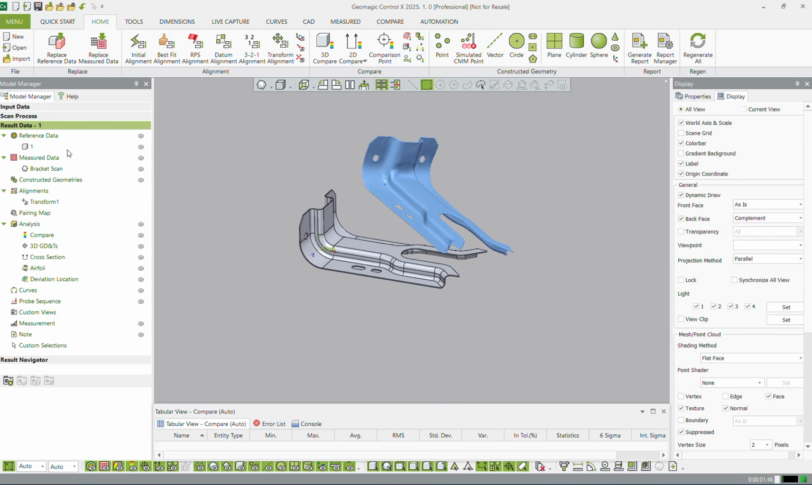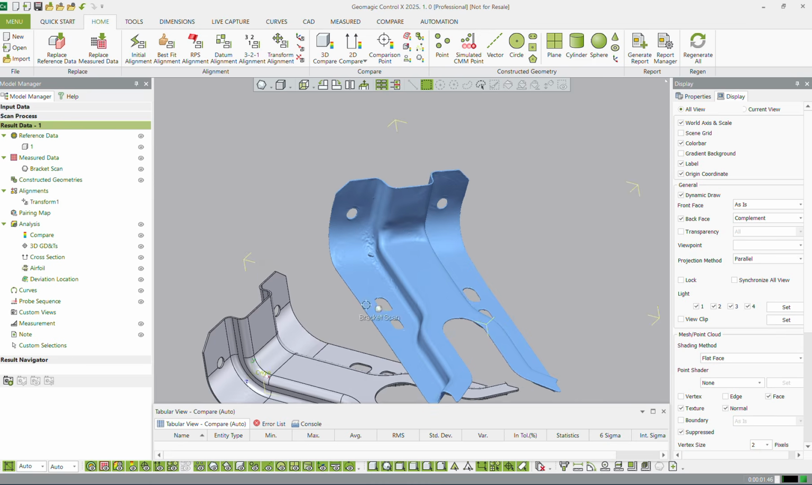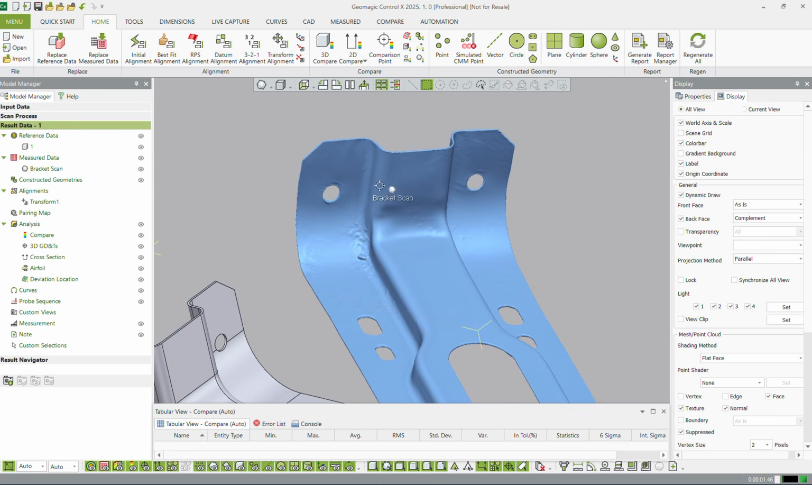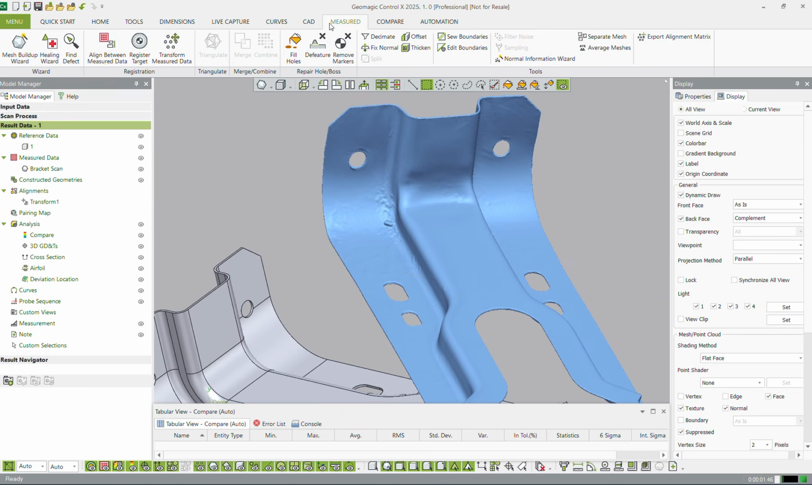Okay, so we've got our scan and our CAD. Now, typically with most inspections, you don't really want to edit the CAD all that much. You want to keep it raw. You don't really want to change it, because if there's a big gaping hole somewhere, while we can come to the measured tab and fill holes, for example, do we necessarily want to put computationally generated data somewhere that we have missing data on the real part?